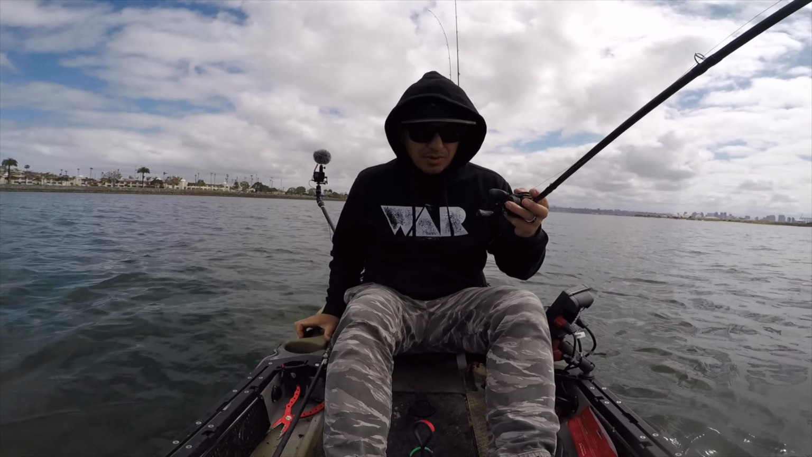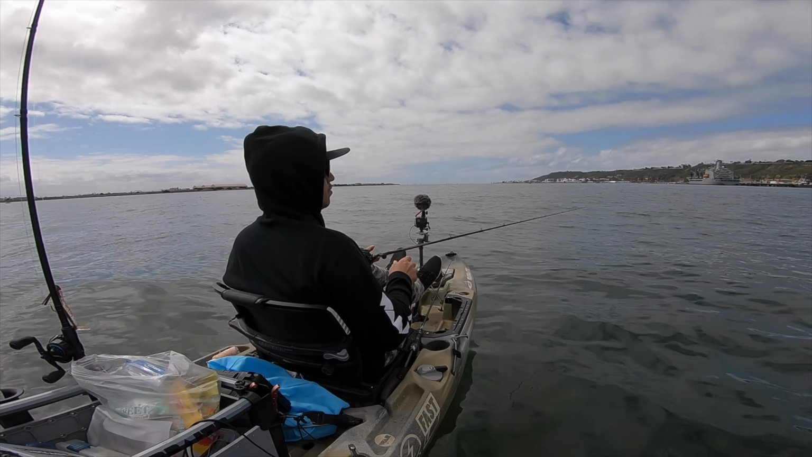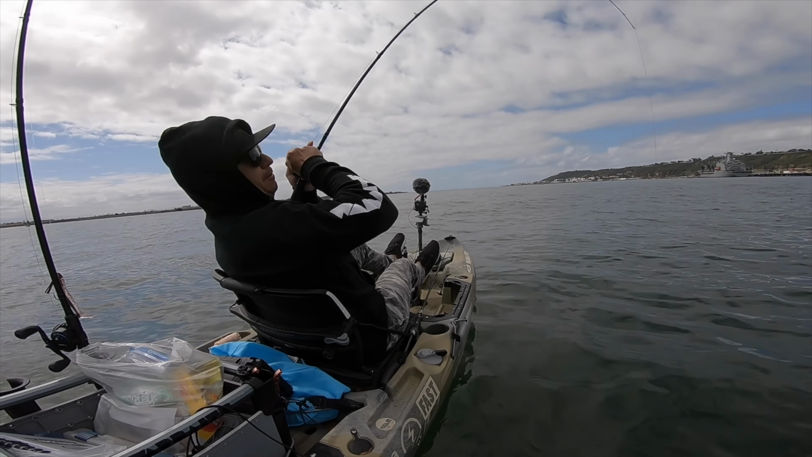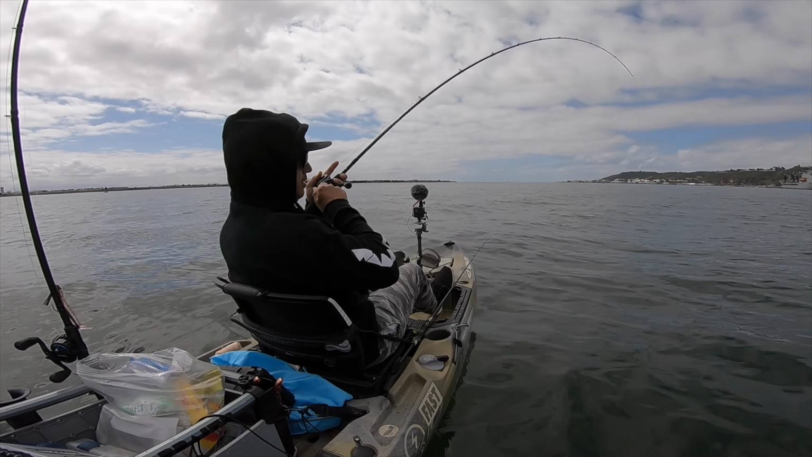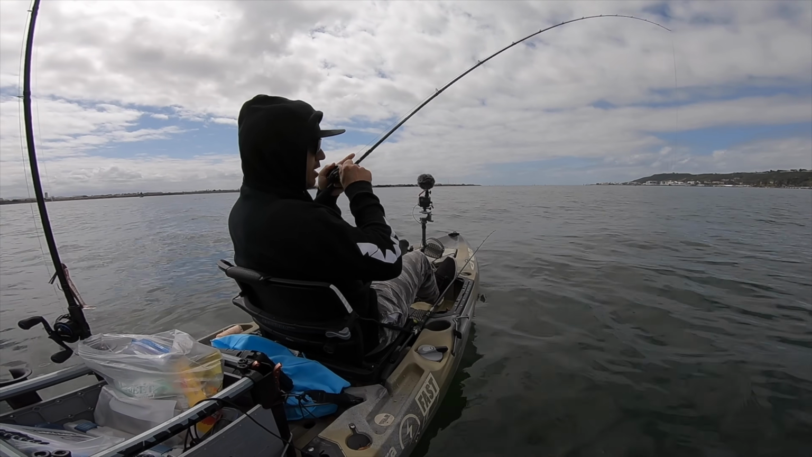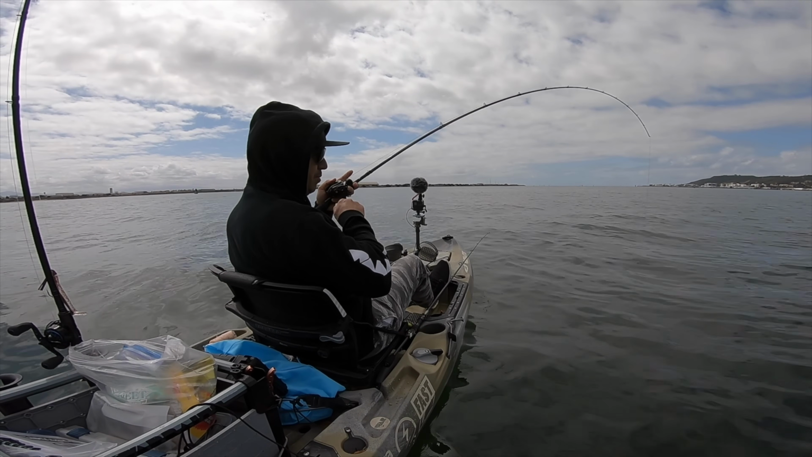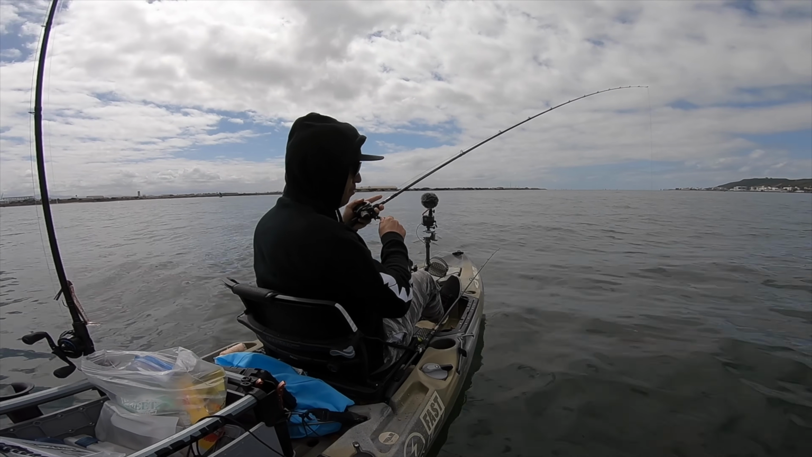Let's see if we can catch another one. Oh, bigger fish. Oh, this is a big one. Guys, this is a big one. Dude, that thing yanked back. I'm not sure what it is. It's not really fighting much. It might be a big old sculpin. Oh, dude.